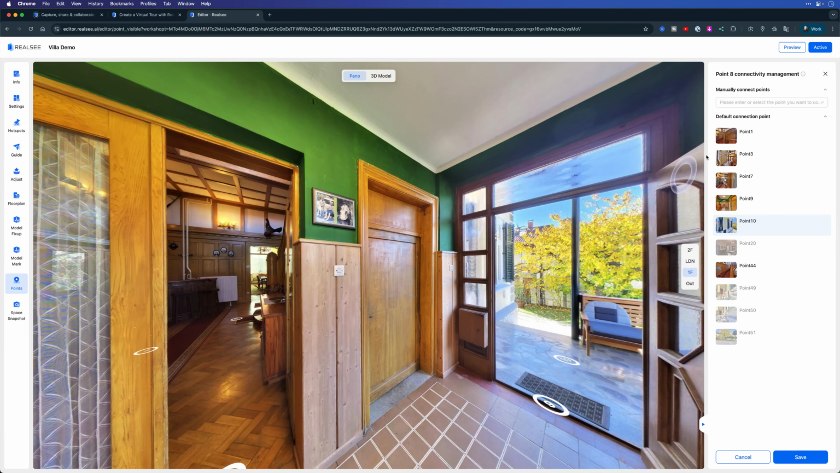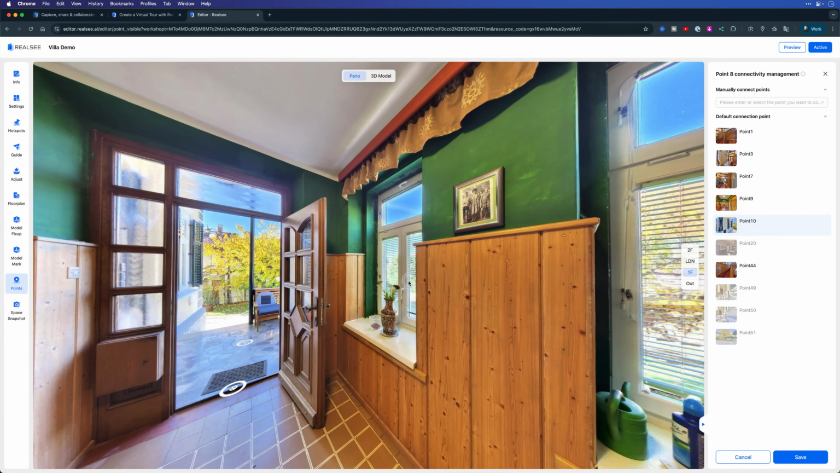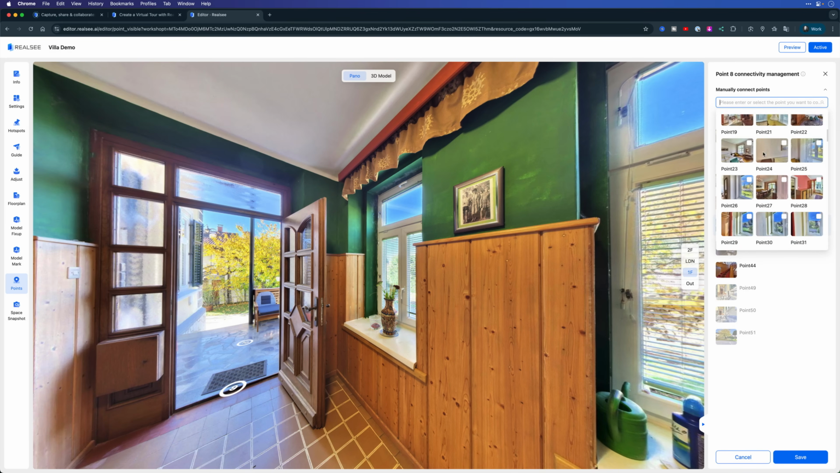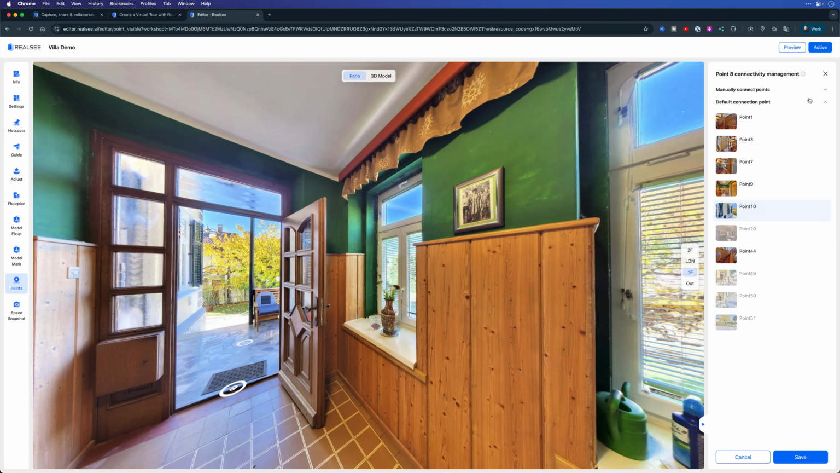I can also manually add a connection point in here. So let's say there's a point somewhere out the window that I want people to be able to jump to. I know there's a navigation point out there, and I want them to be able to click on this window and jump straight out there. I could go up here and simply find the point that I want them to be able to jump to, select it, and then we'll be able to jump there. So you have a lot of control over your connection points, whether you want to add points for someone to jump to manually, or you want to disable points that you don't want them to get to.